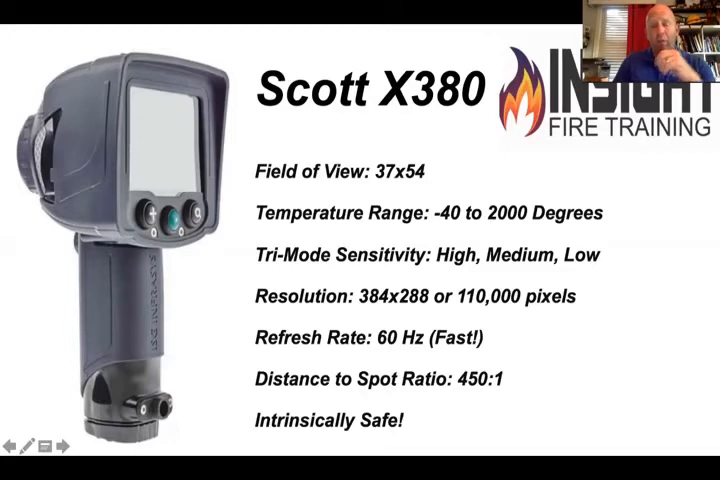It does have some of the higher resolution on the market. It's 384 by 288 or 110,000 pixels. It's 60 hertz. It's fast. Has one of the highest distance to spot ratios on the market, and the X380N is intrinsically safe. Unfortunately, Scott hasn't done anything with it since they bought it in 2012, and unfortunately, there's been a lot of customer service issues. Used to be one of my favorite cameras, but nonetheless.